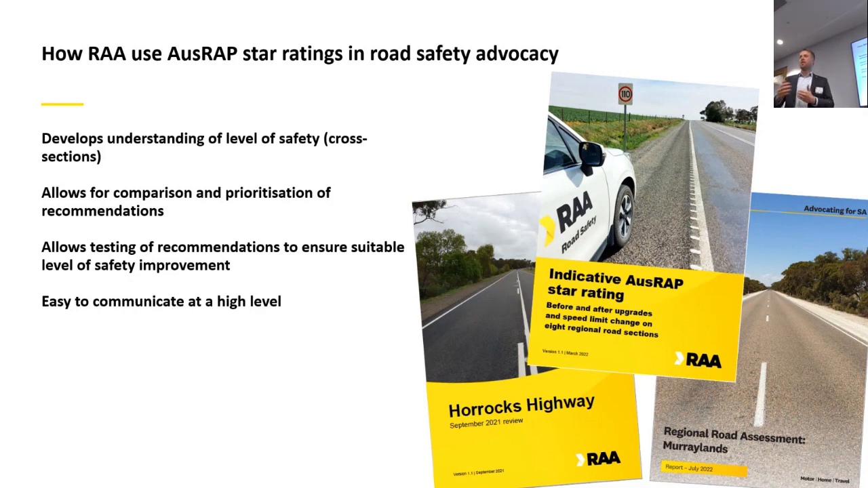And also just to check against, I guess, what other interventions could be implemented to deliver a similar level of safety. So it can be really useful to look at, say, for example, the effect of a change in speed limit.